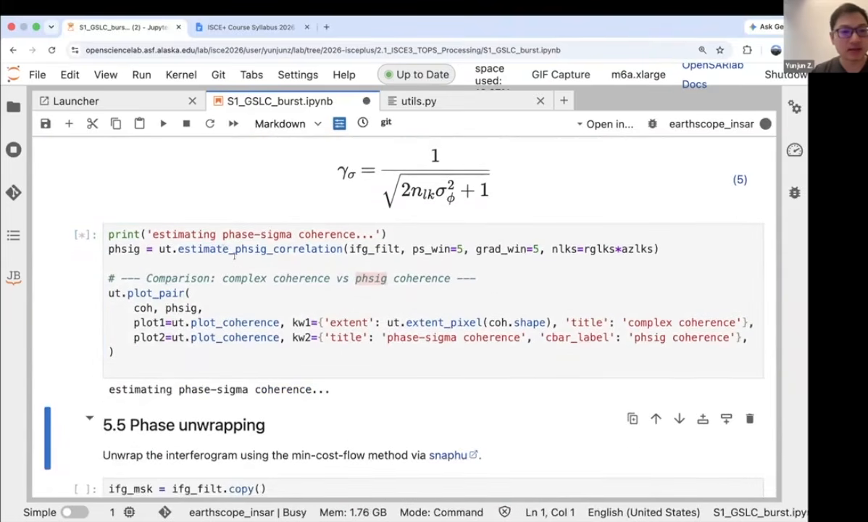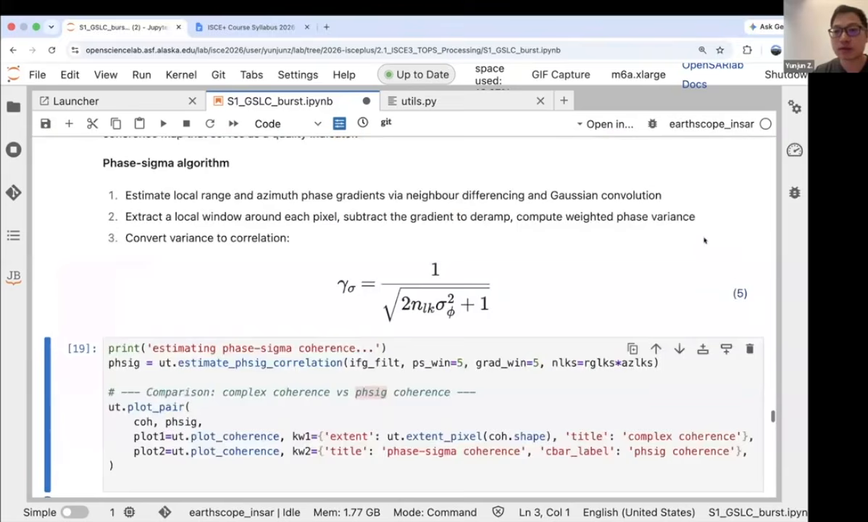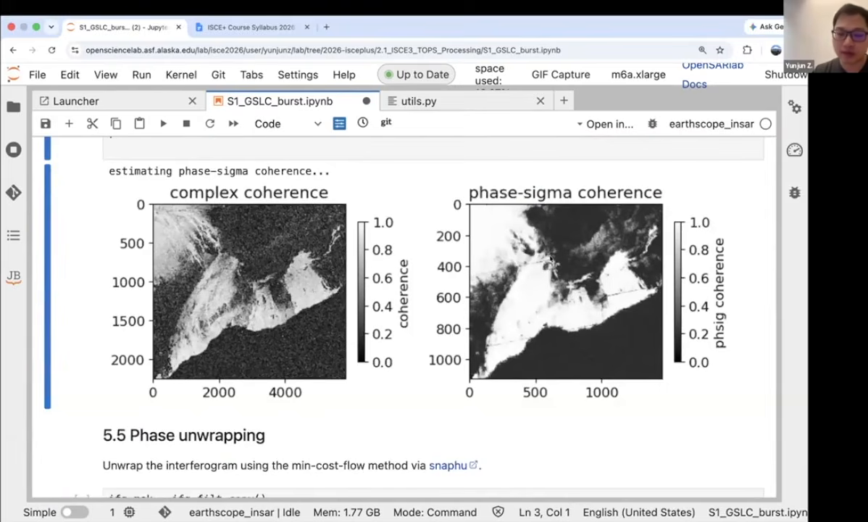Let's first see how it looks. This one is the standard coherence. This one is the phase sigma coherence purely from the phase. So the left one is calculated from SLCs, and the right one is calculated from the interferogram, especially the phase itself. After we do the multi-looking and interferometric filtering, you can see the phase quality got significantly better, right? And in that case, I find the phase sigma coherence can better characterize the phase quality itself because it captures the effect from the filtering.